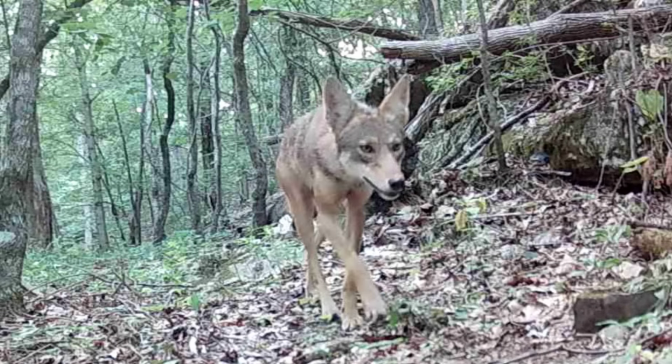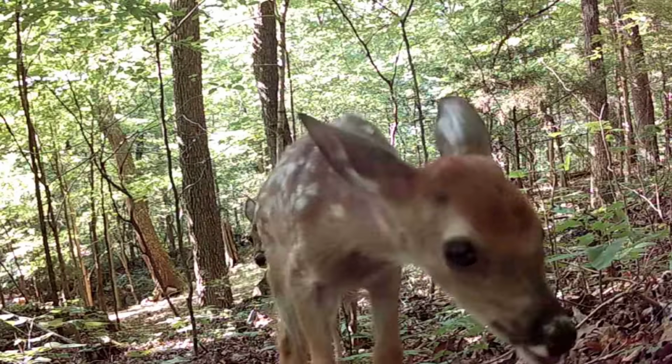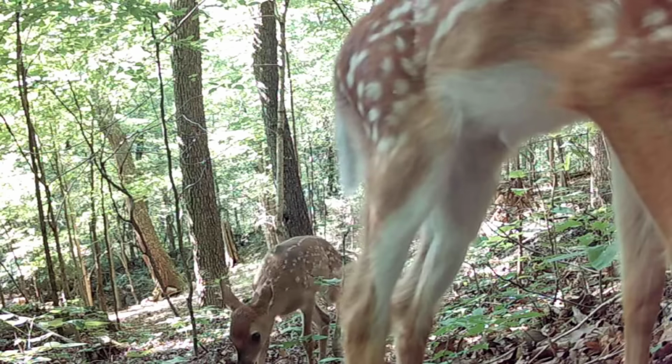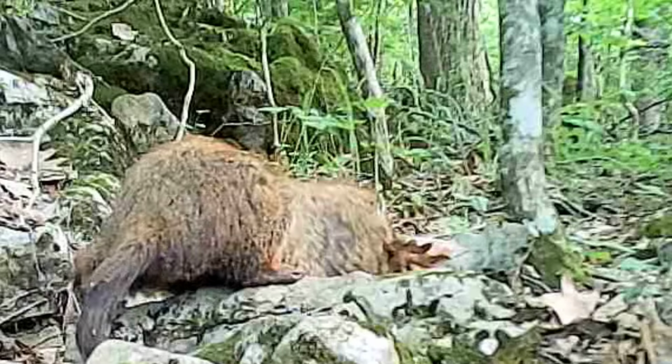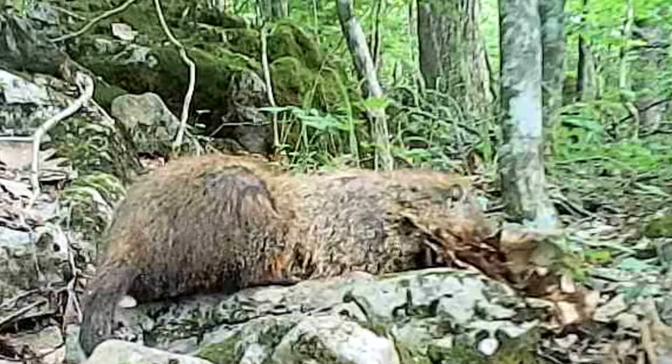Good capture of old Charlie the Coyote this week. And the little triplets, they're doing so well. Ain't they beautiful? And Dirty Dan and Diane, they're packing lead.